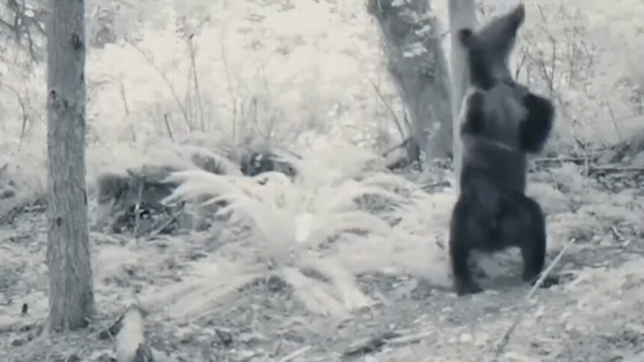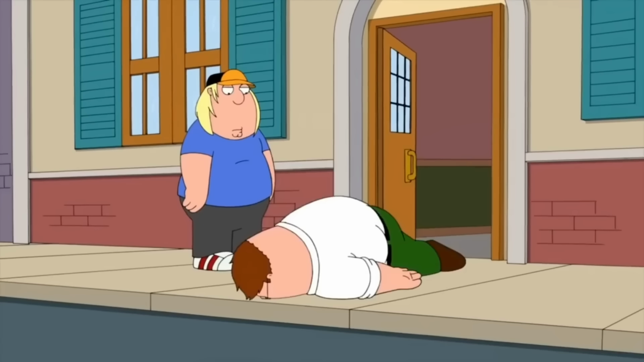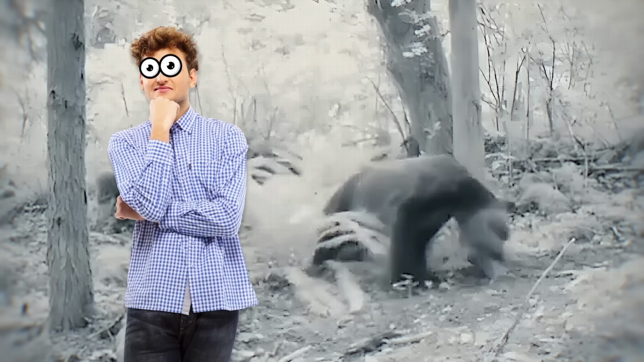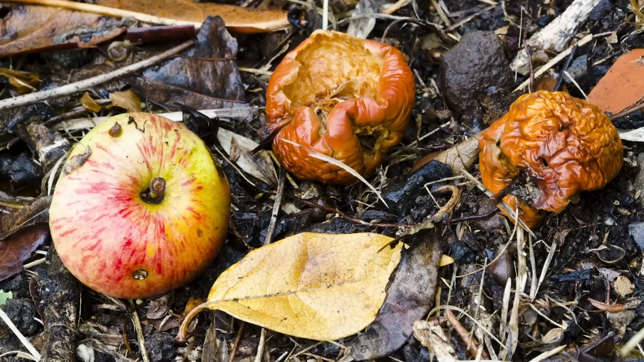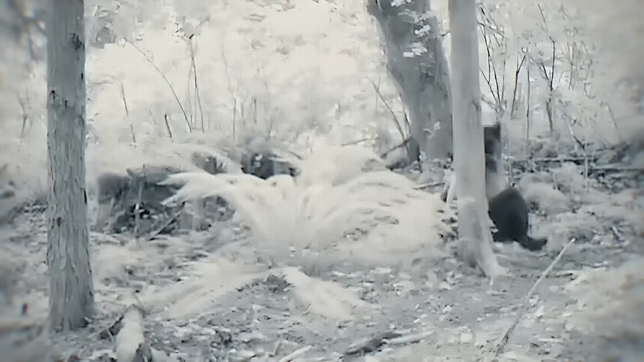This trail cam footage was taken in British Columbia, Canada, and shows a young bear staggering through the woods like my dad after a few too many Bud Lights. But this bear didn't just get his buzz from beer. In fact, the videographer John theorized that it likely ingested some fermented fruit, which produces ethanol. Hopefully, this hangover won't be too bad tomorrow.